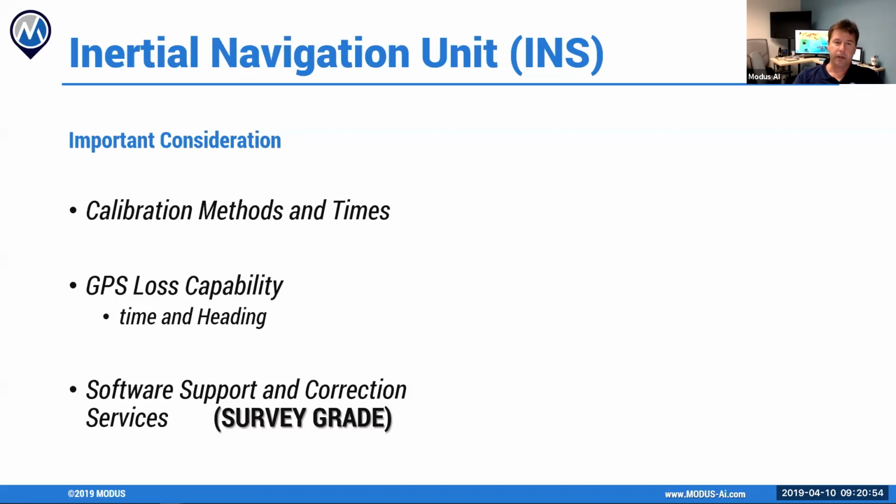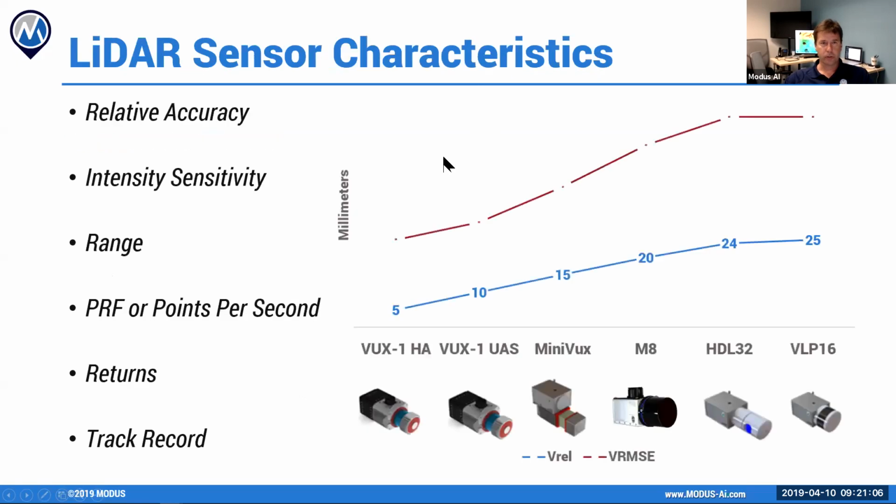So again, that's another reason you need to look at that software package and make sure that it really is survey grade if you're going to be doing geospatial mapping. Okay, so that's the inertial unit.